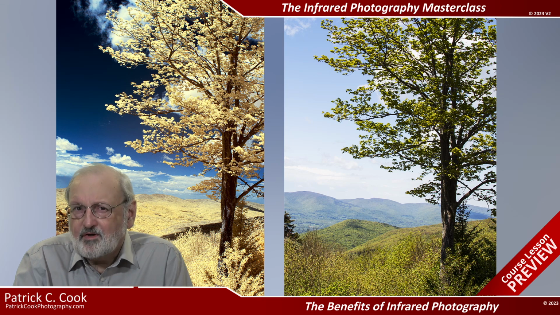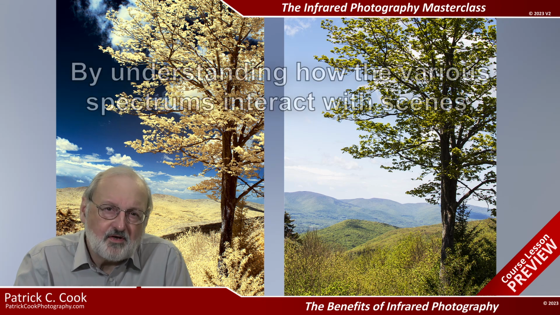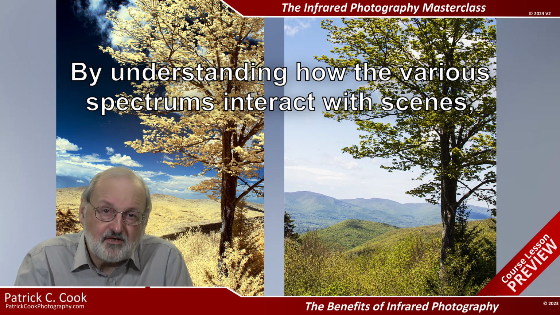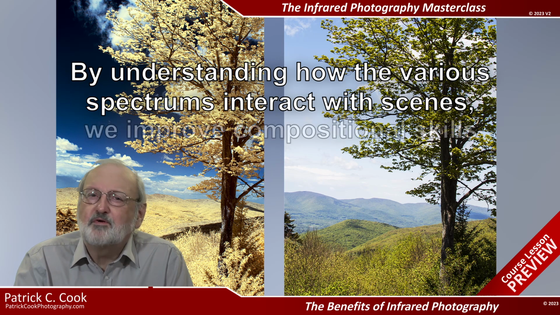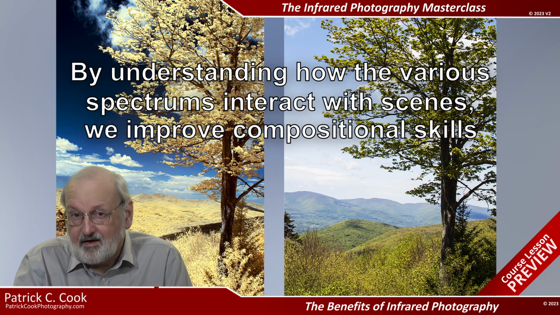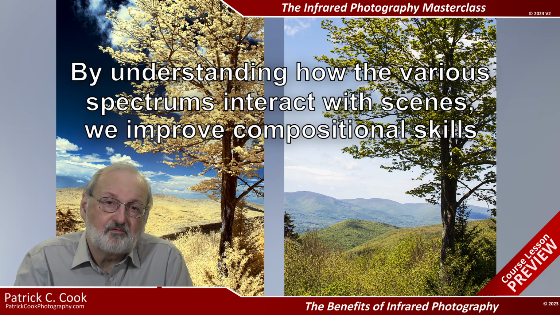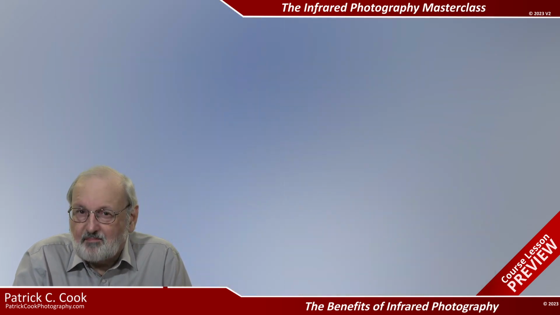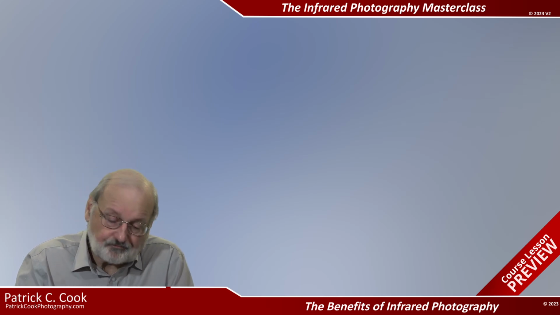The important point here is that by understanding how the various spectrums interact with the elements and objects in the scenes that we photograph, we develop improved compositional skills. And that's a benefit that photographers appreciate. We'll get back to this topic later in the course.